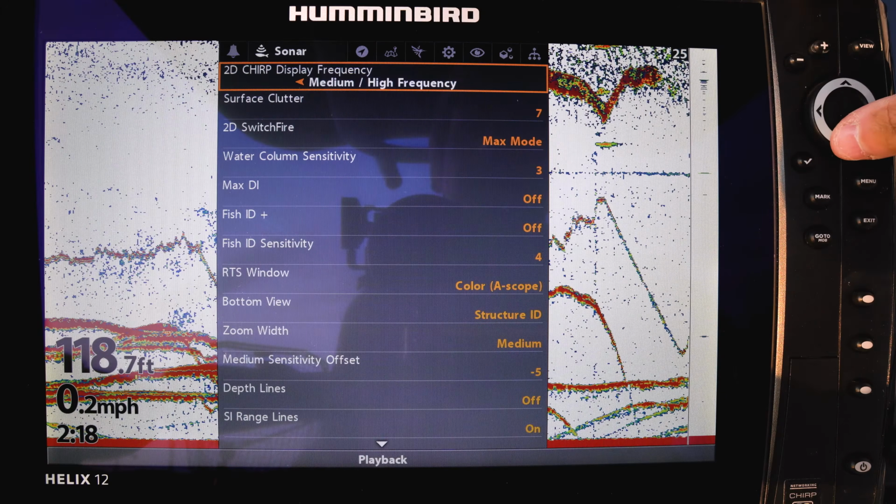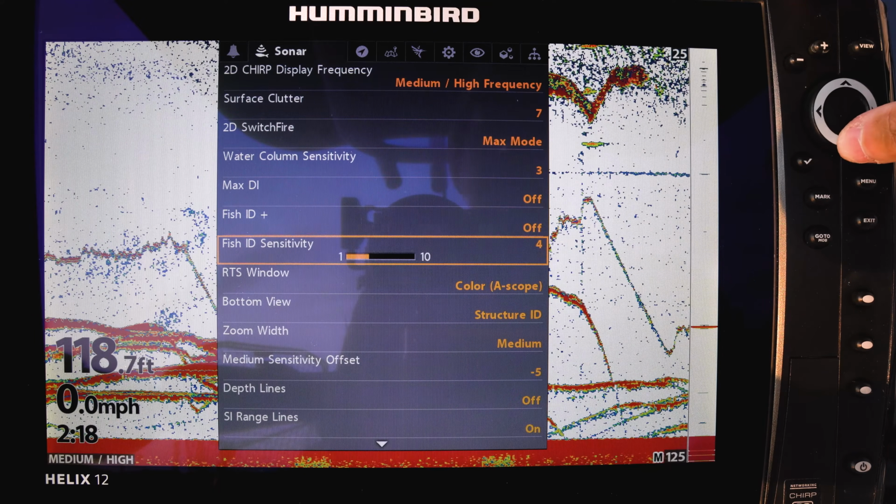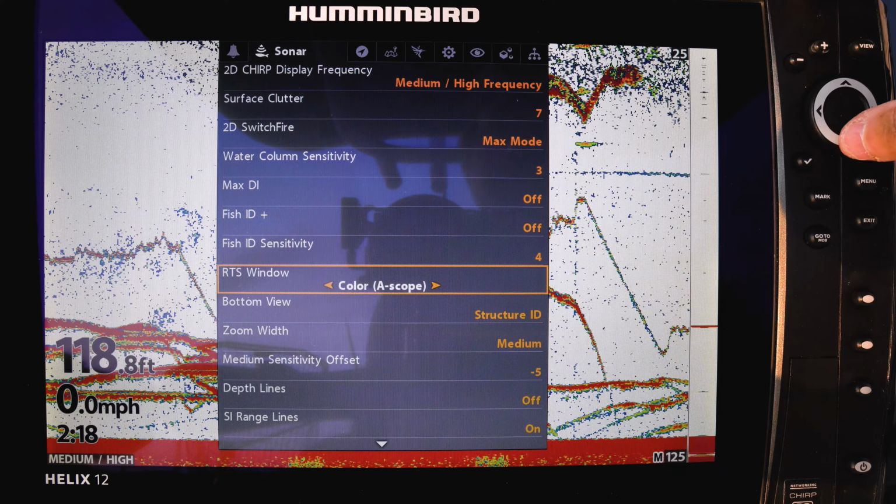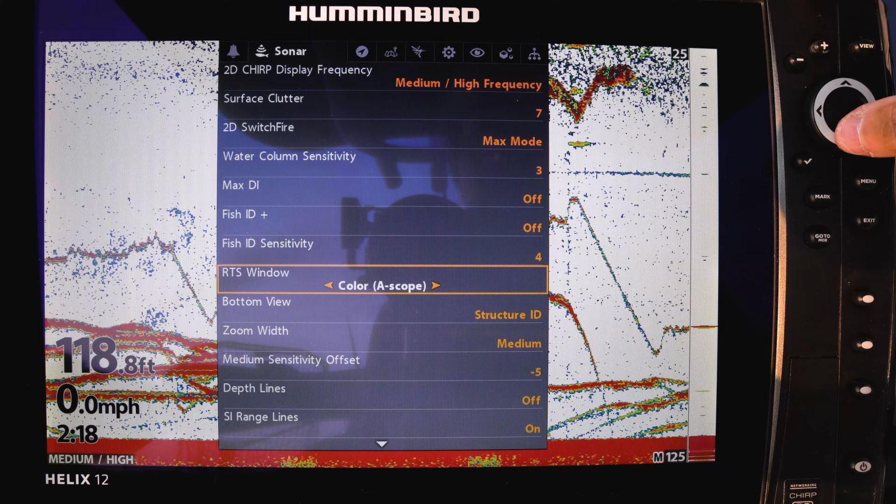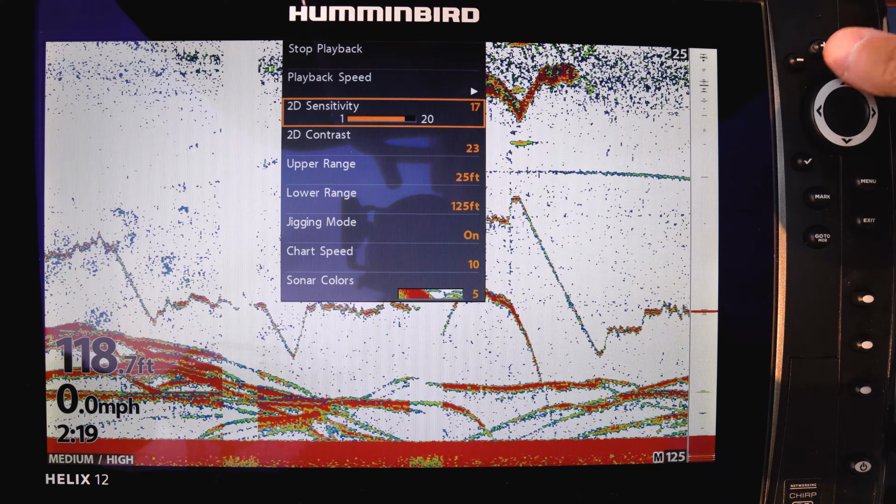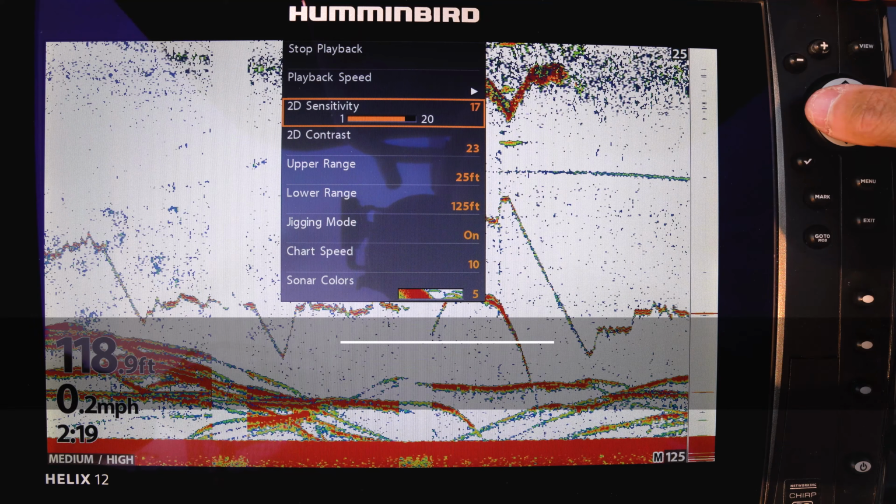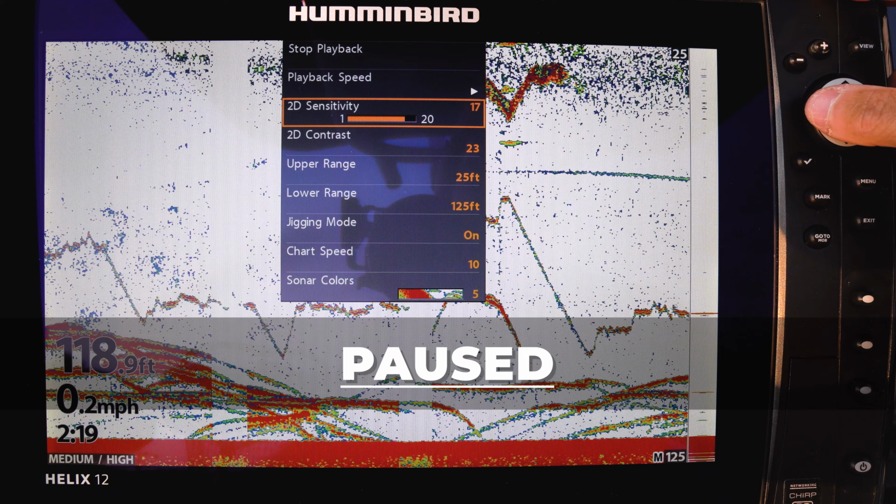Now that we've set most of the advanced core settings on your sonar, we can now turn our attention to the settings that we use 99% of the time when fishing to quickly dial in the sensitivity. If you press the menu button once while you're in the 2D sonar view, you will be presented with a small window that allows you to control the 2D sensitivity and the 2D contrast, among other settings which we'll cover shortly.